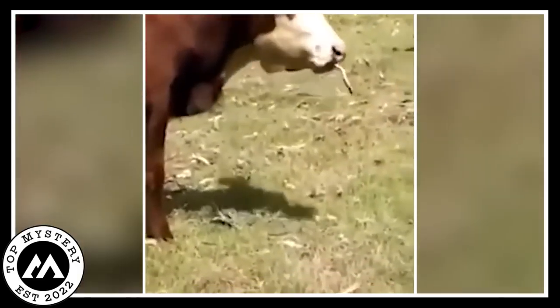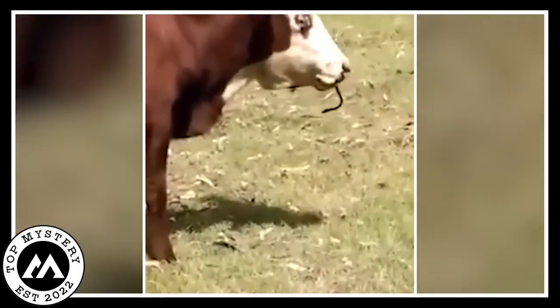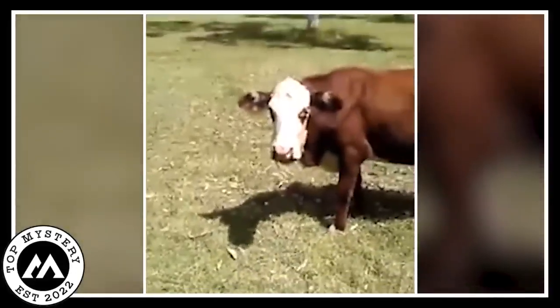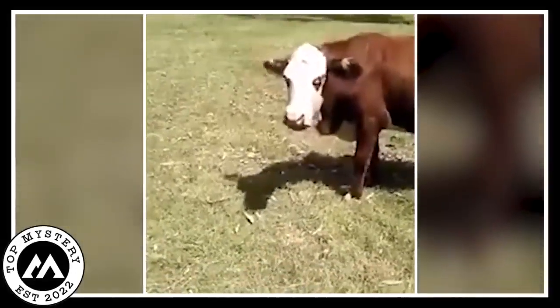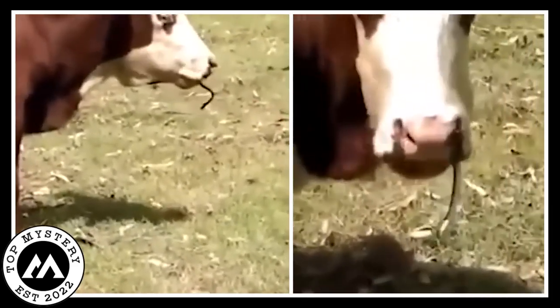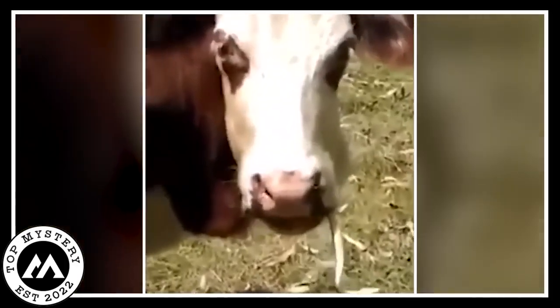Picture this, the cow doing its cow thing, treating the snake like it's spaghetti or something. And get this, the cow seems super chill, like it's having the best meal ever. Meanwhile, the owner's probably thinking, is my cow for real right now? You've got this strange scene of a cow casually having a snake for lunch, and the lady is just stuck there, eyes wide open. You seriously eating that?